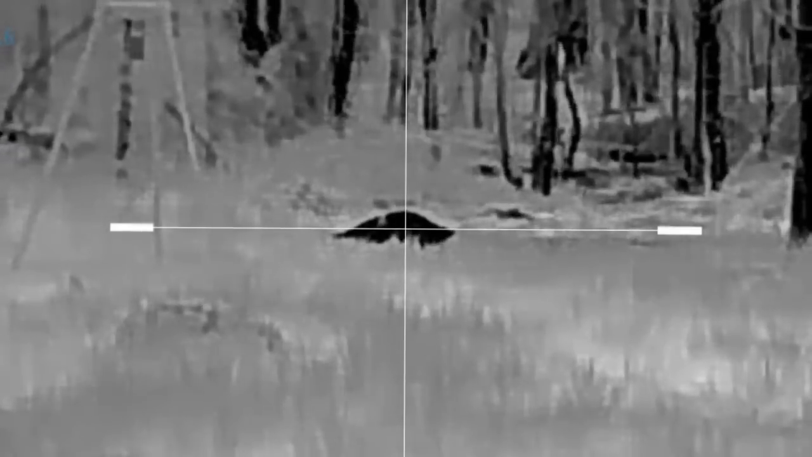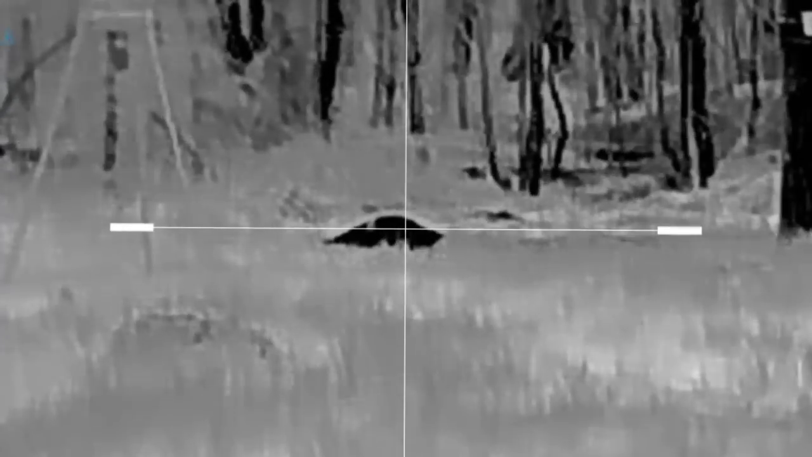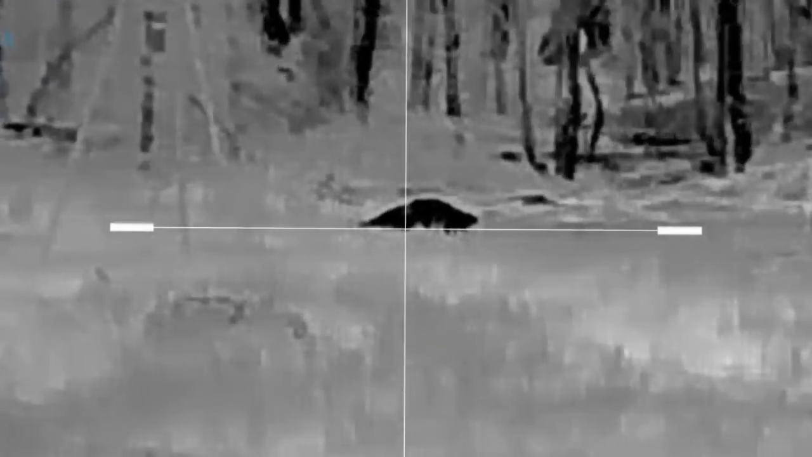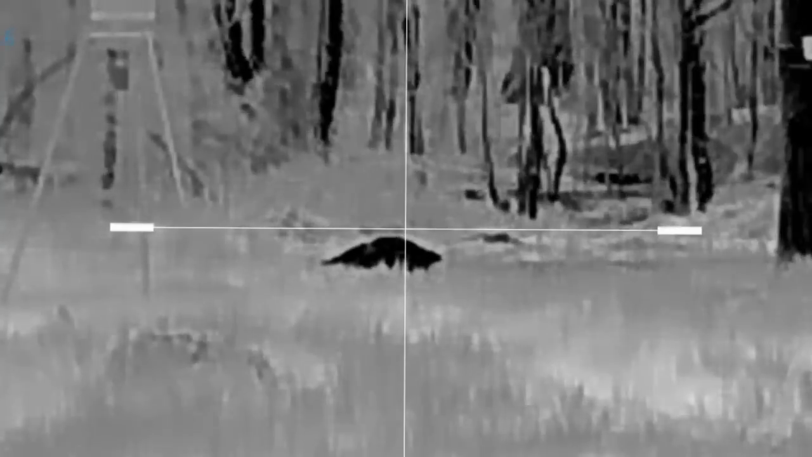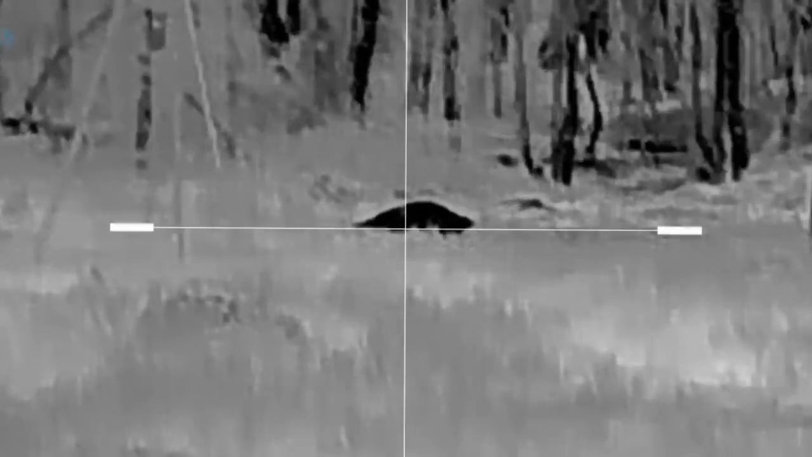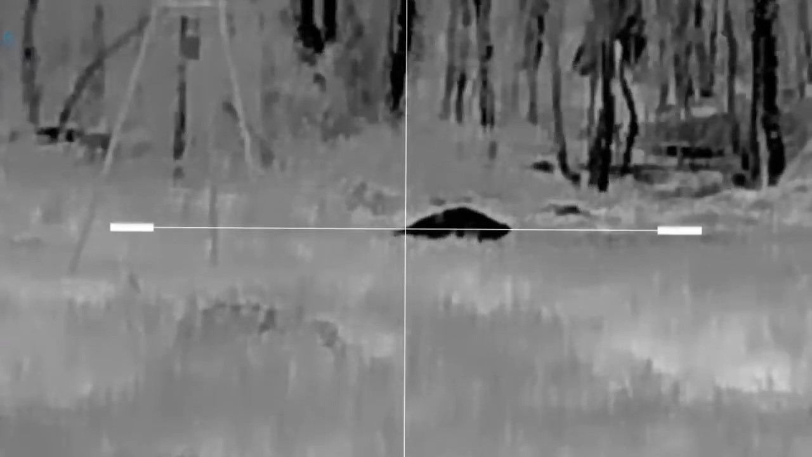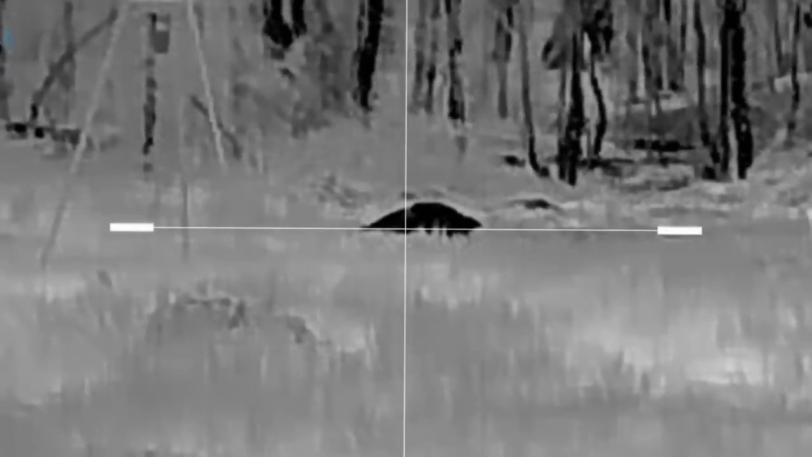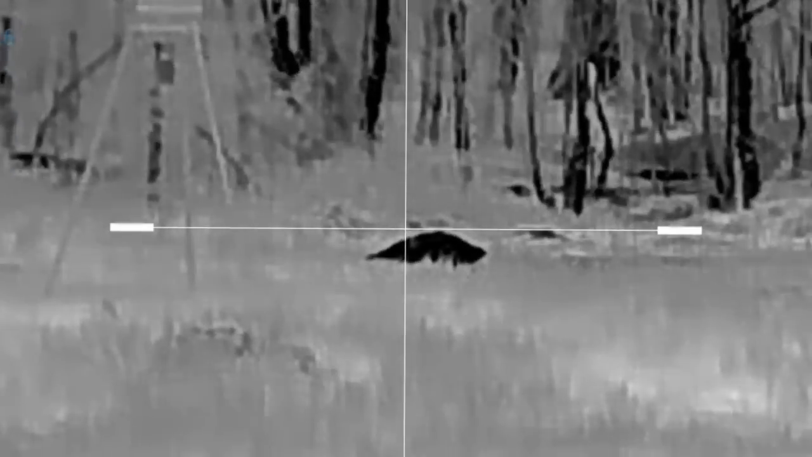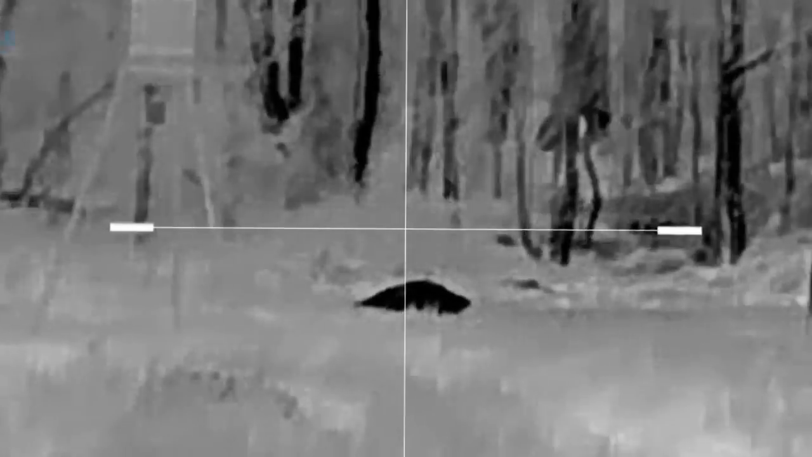We're not sponsored by any rifles at this point, but this is the Ruger American Gen 2 in a 308, 110 grain Hornady V-MAX, loaded by Federal, and the InfiRay MT1000 thermal. Their new thermal for this year.